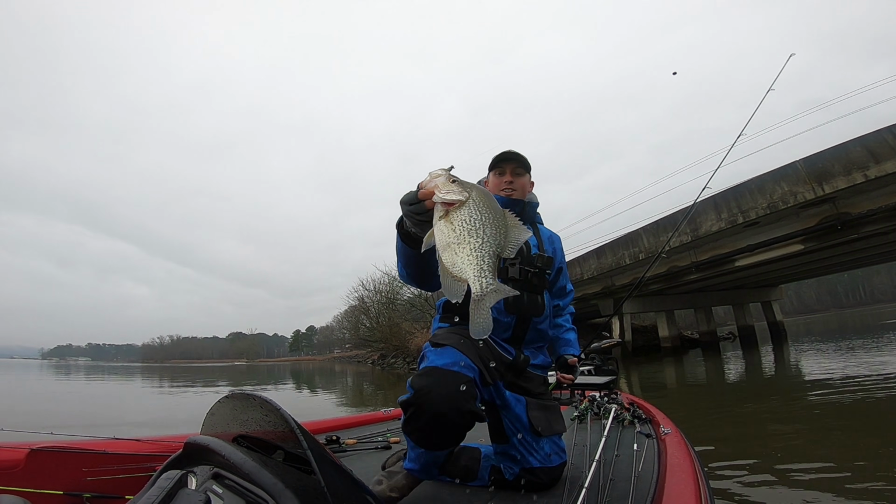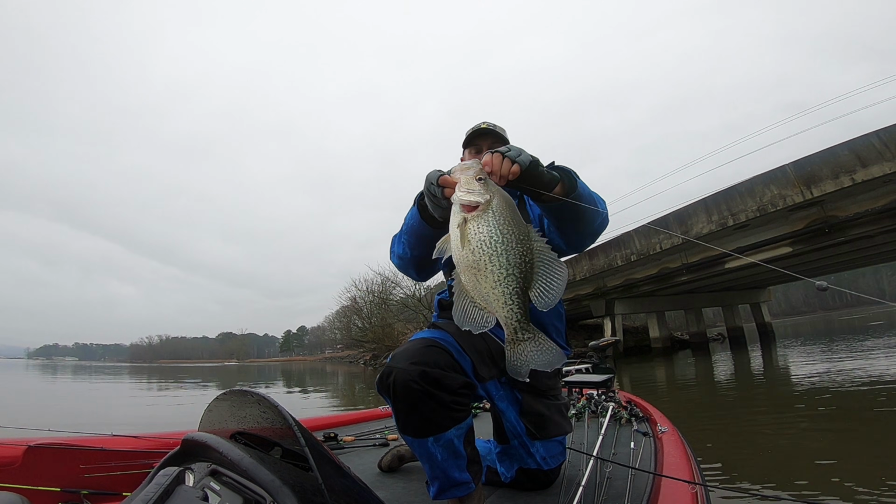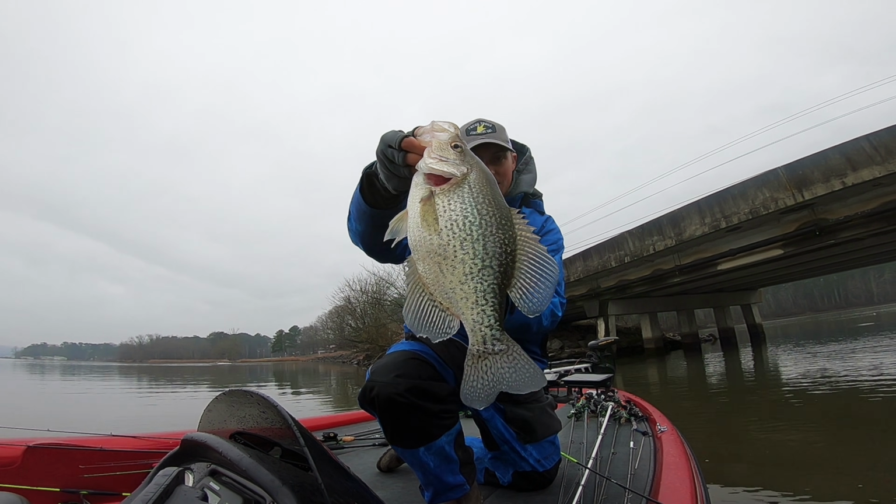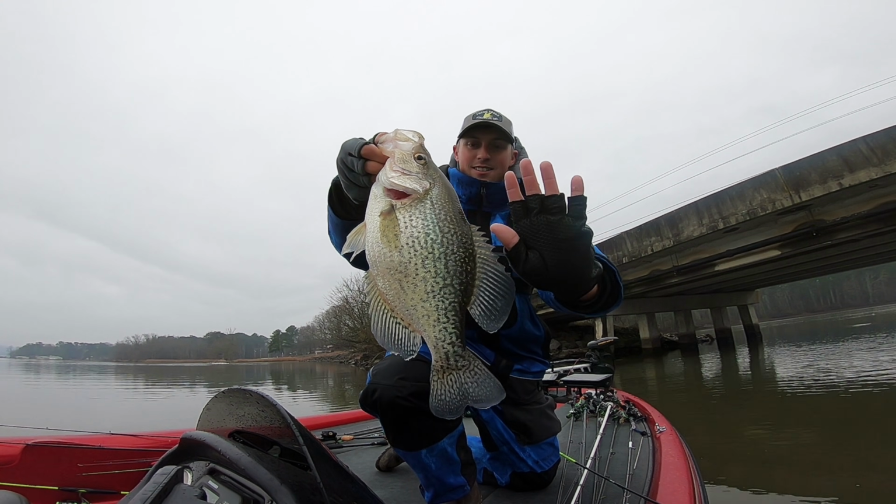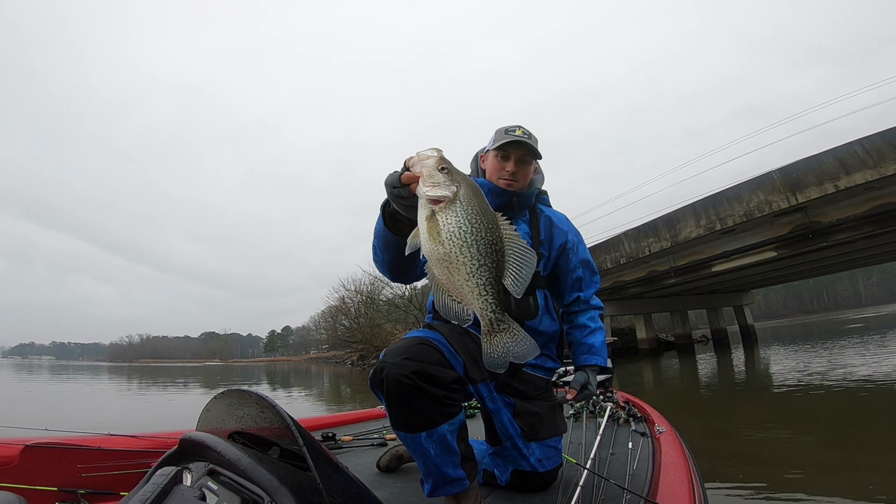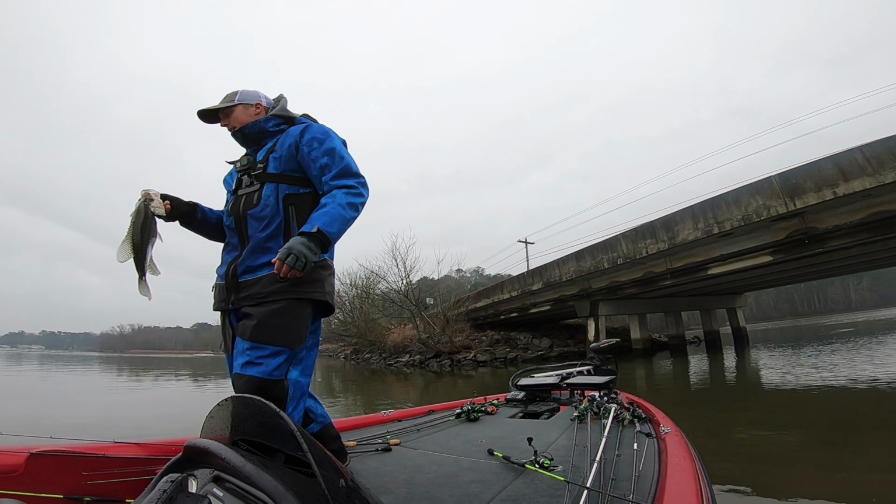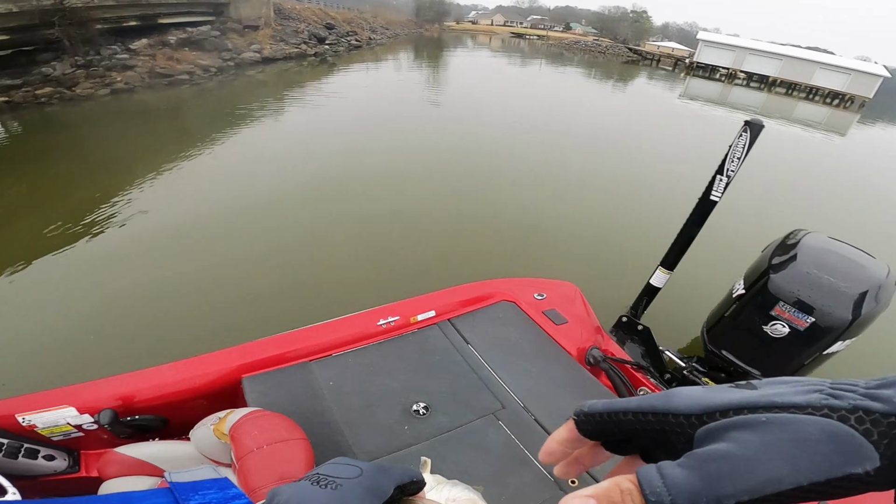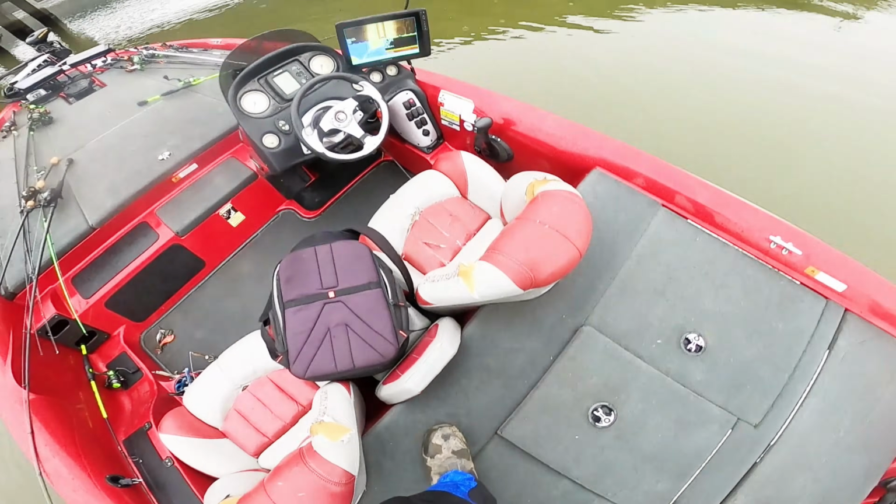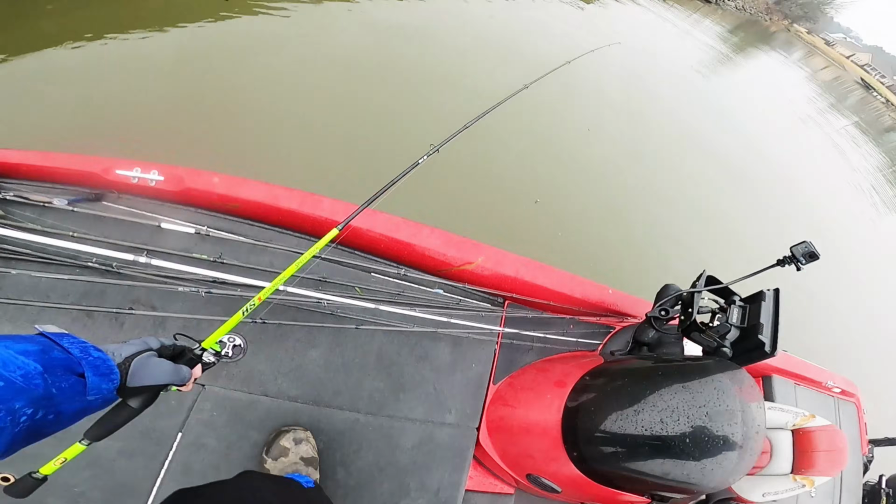Oh my gosh. Look at that. That thing's every bit of 15, maybe 15.5 inches. Super thick, super wide. There's my hand next to it, guys. This is nuts. That is an absolute slab. Woo! That's amazing. Wow. That thing is so big. Oh gosh.